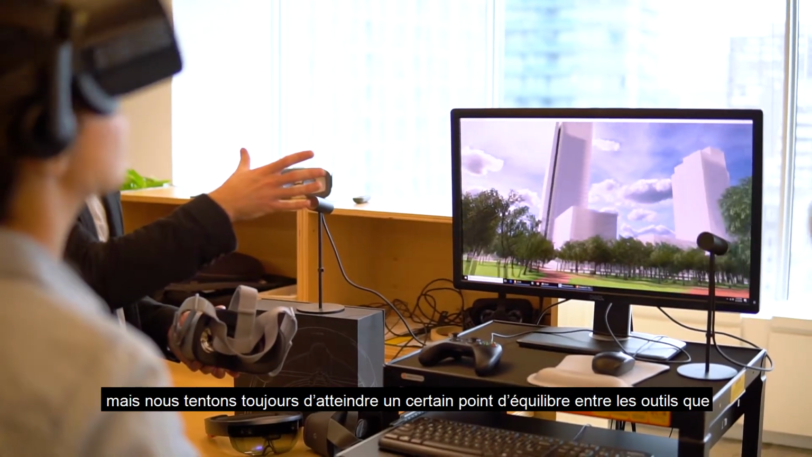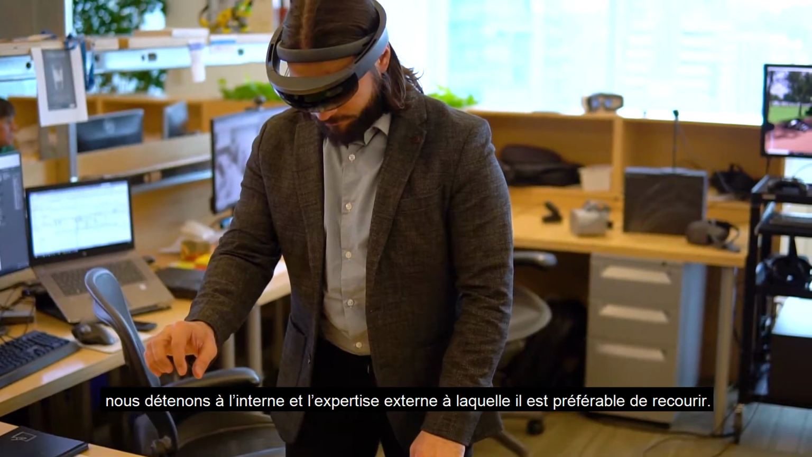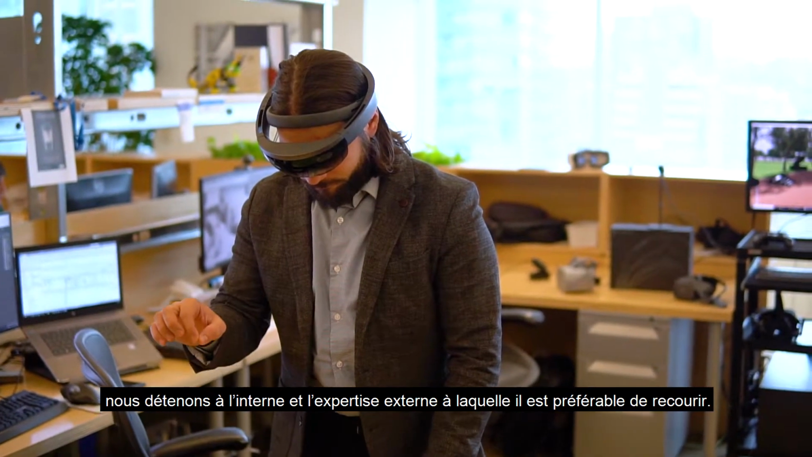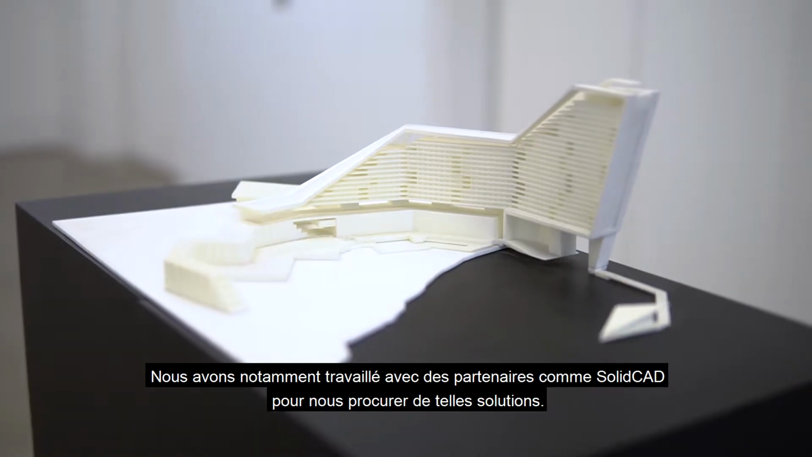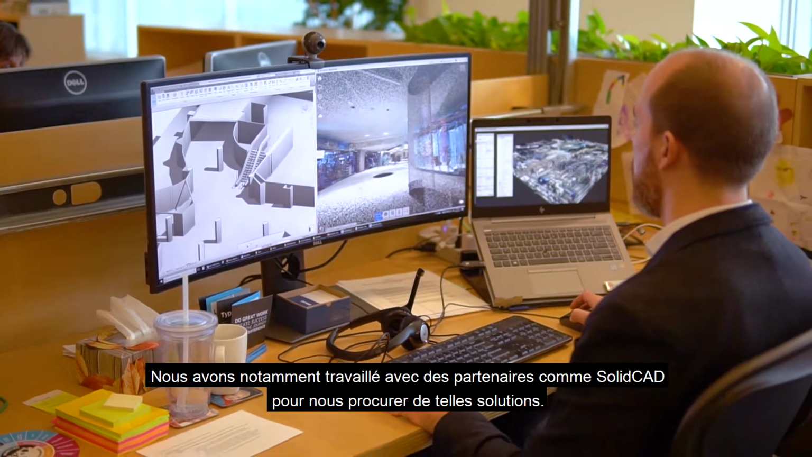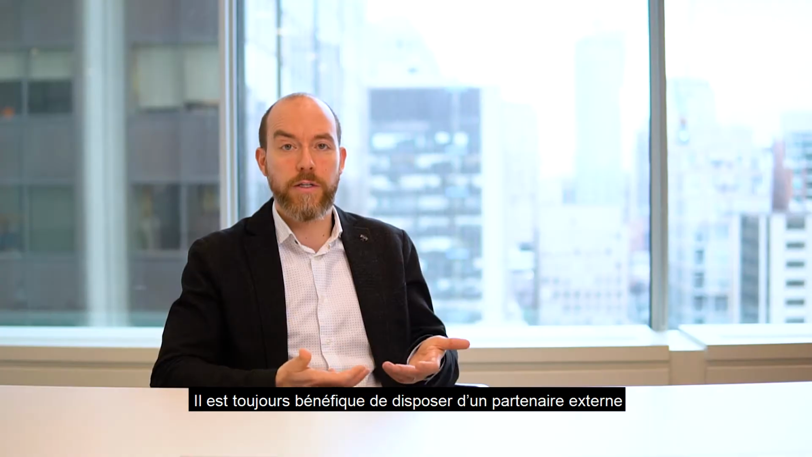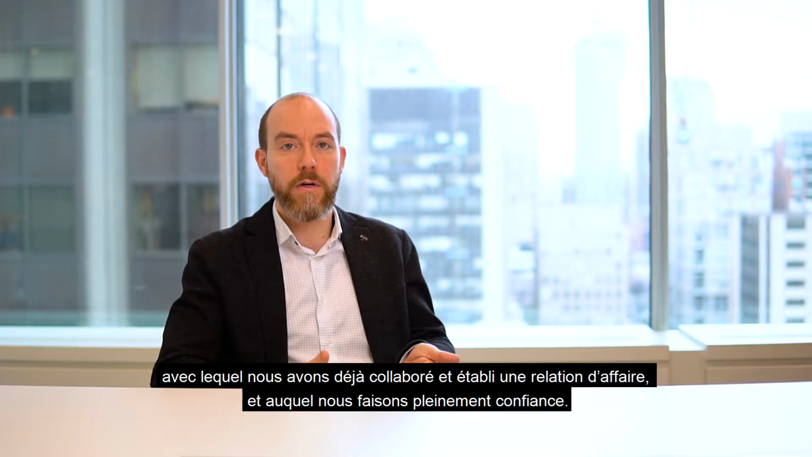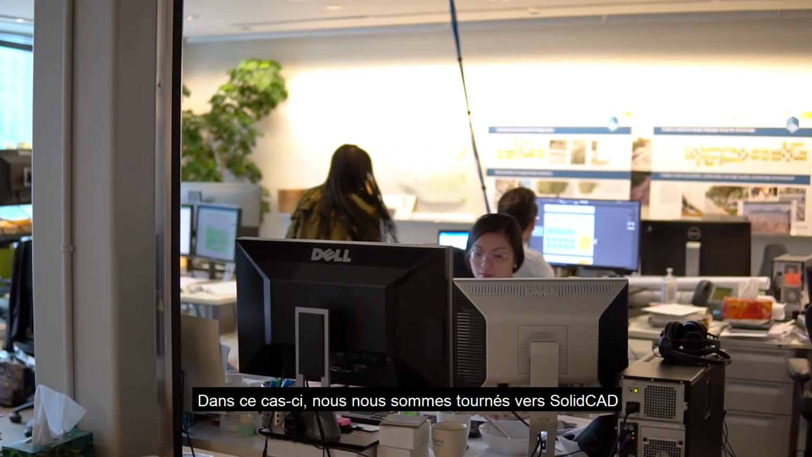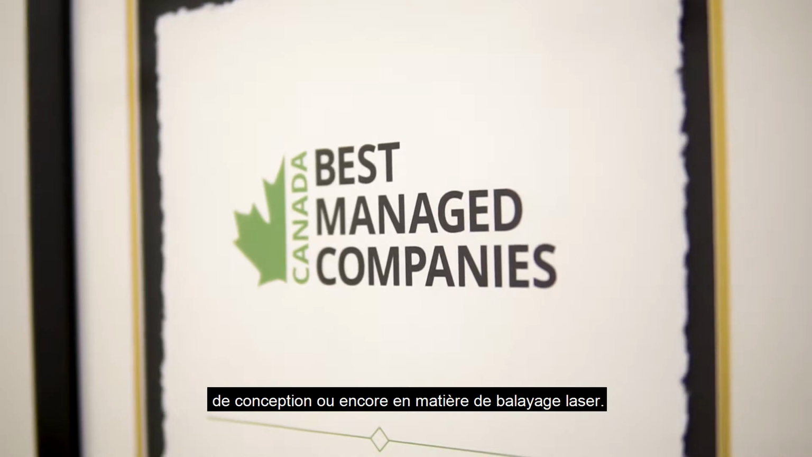But there's always that question of, that balancing point of what do you have in-house versus what do you need to bring in as external expertise? And that's where we've looked to partners like SolidCAD to be able to provide that. It's always good to have an external partner that we've worked with before, that we've developed a relationship and that we trust. So in this case, we've turned to SolidCAD to help us out when it comes to additional resources for design technology, or when it's come to stuff such as laser scanning.